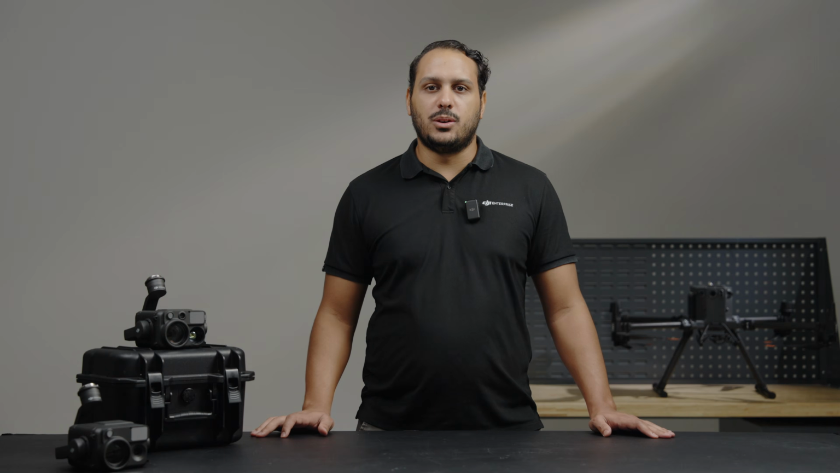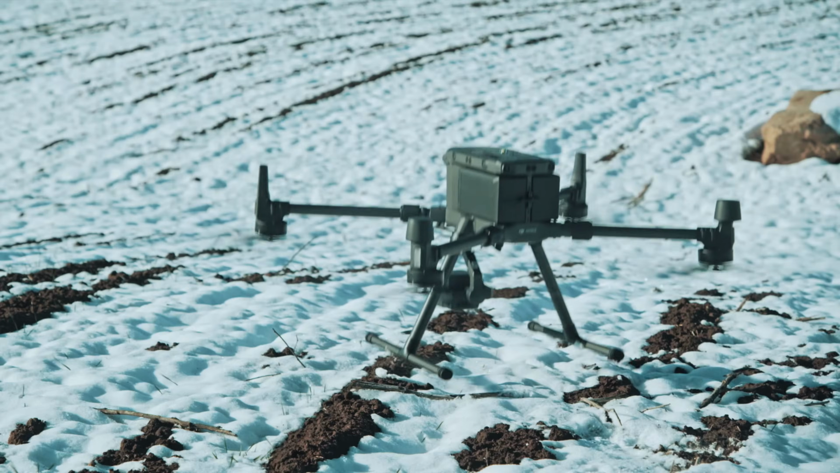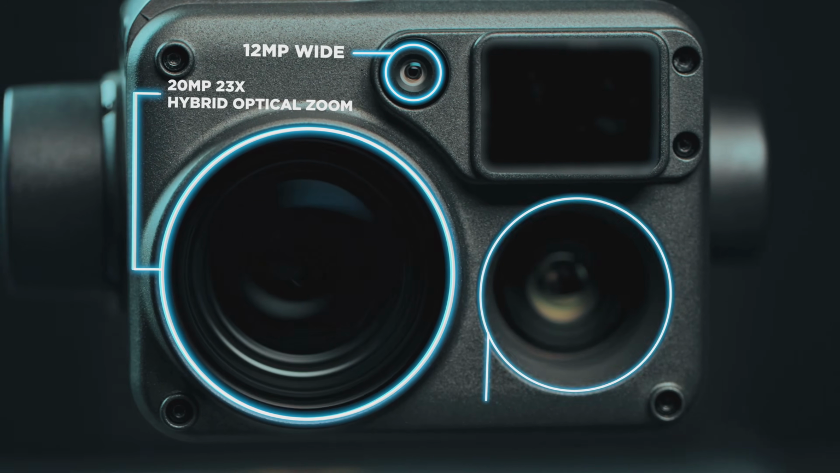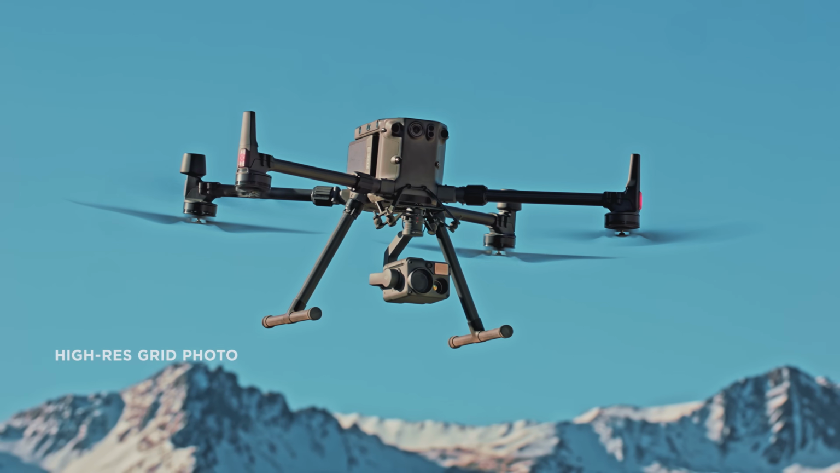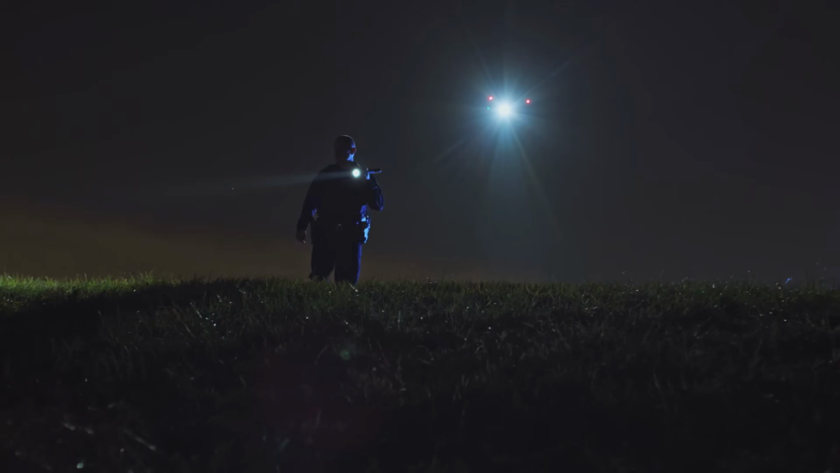This new series of payloads is the result of a journey that started 4 years ago with the launch of the H30 series in 2020. Back then, the payloads were an innovative addition to the DJI Enterprise portfolio, which introduced for the first time a 3 built-in sensor payload and enhanced features such as linked zoom, smart track, AI spot check, and high-res grid capture, boosting efficiency of inspection and public safety users alike.